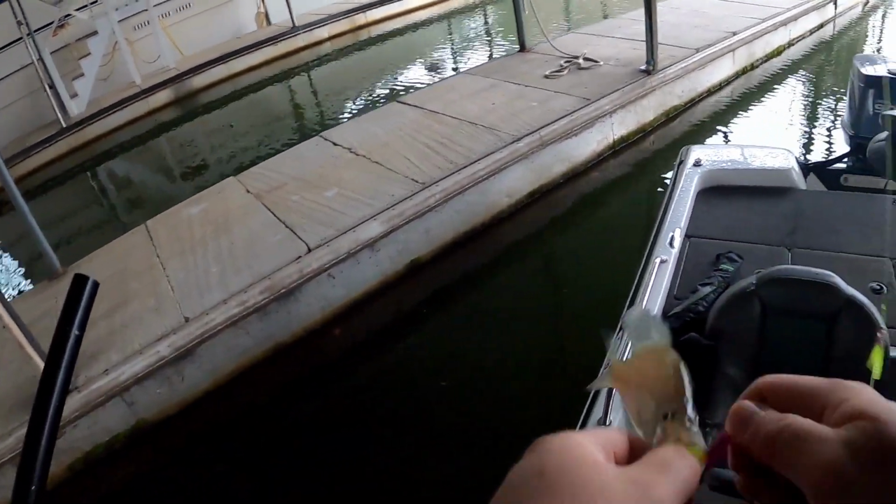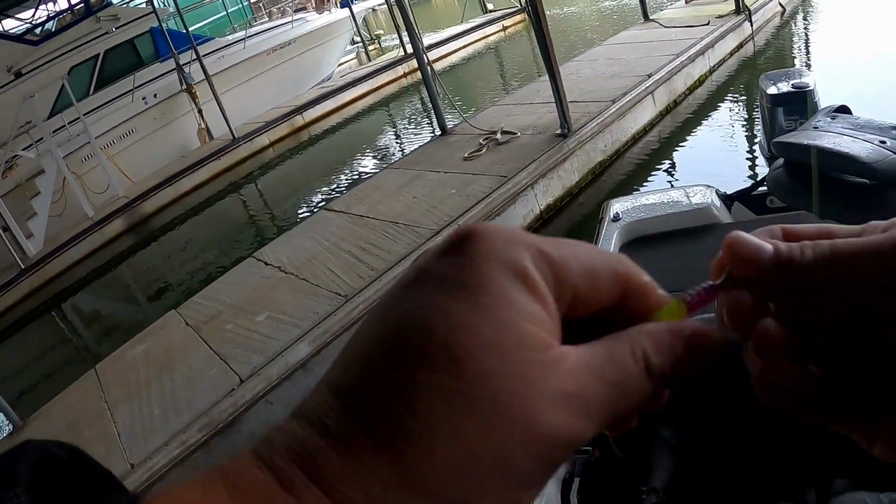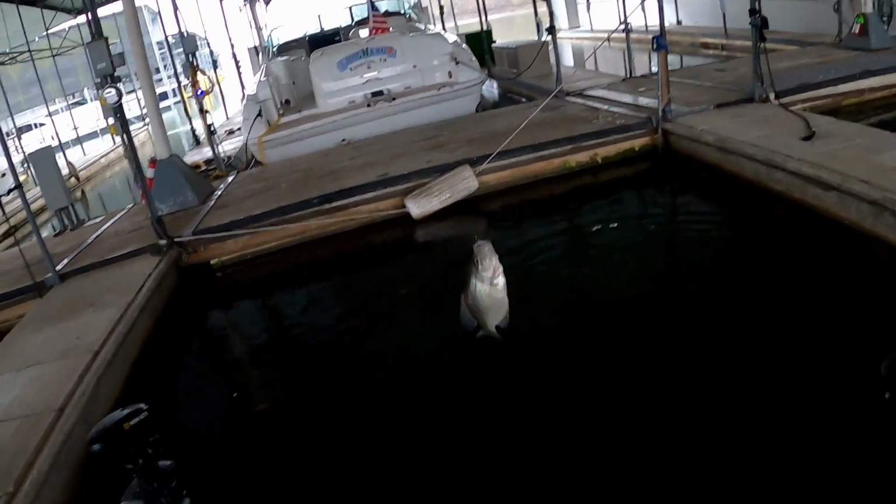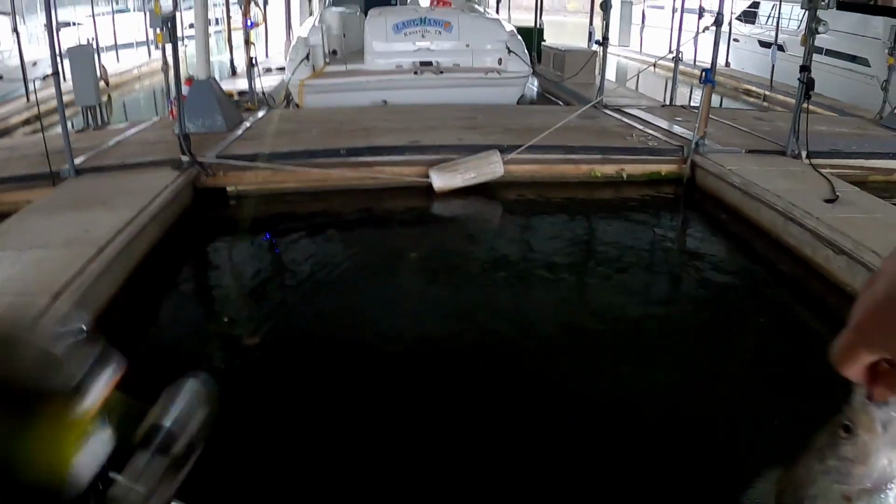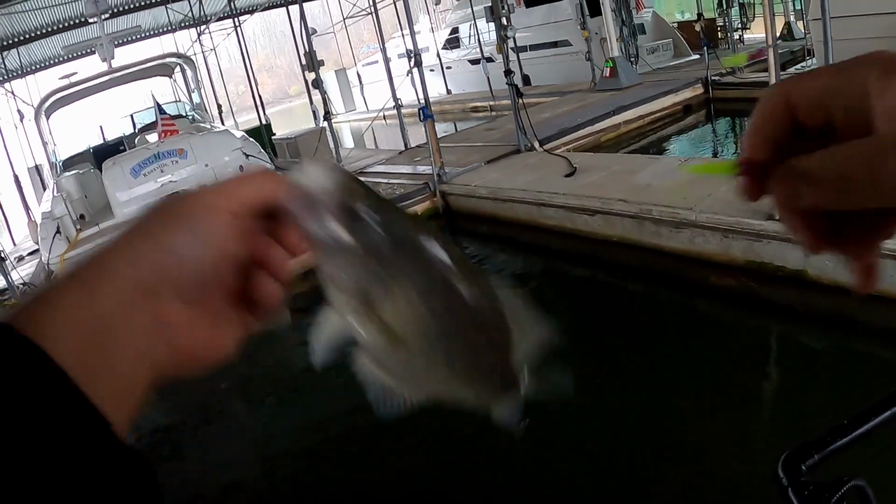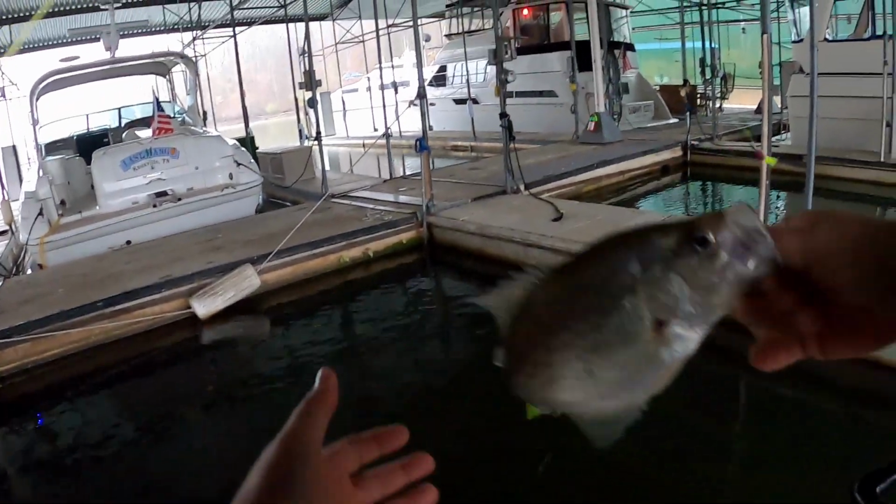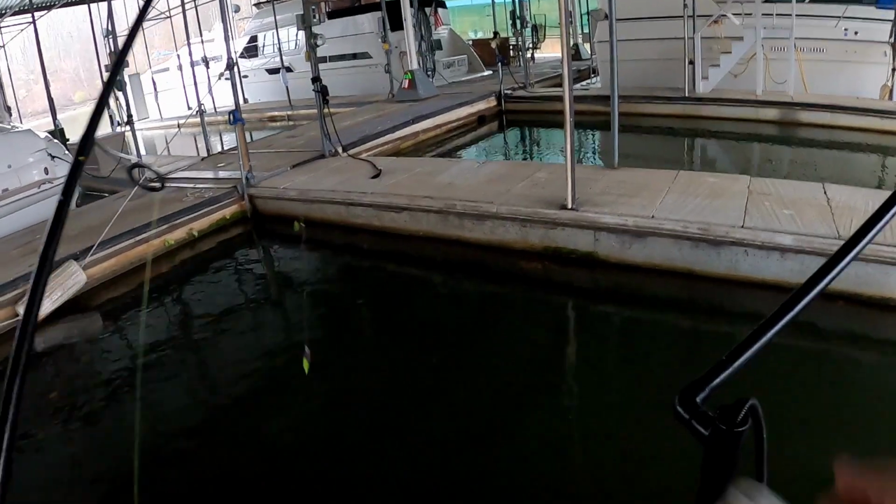Baby on board. Baby on board. Oh, we're still catching fish. That was a keeper. If you get off on your own, it's not going to bother me none. Yep, a little bit of meat on him. That's 20 keepers.